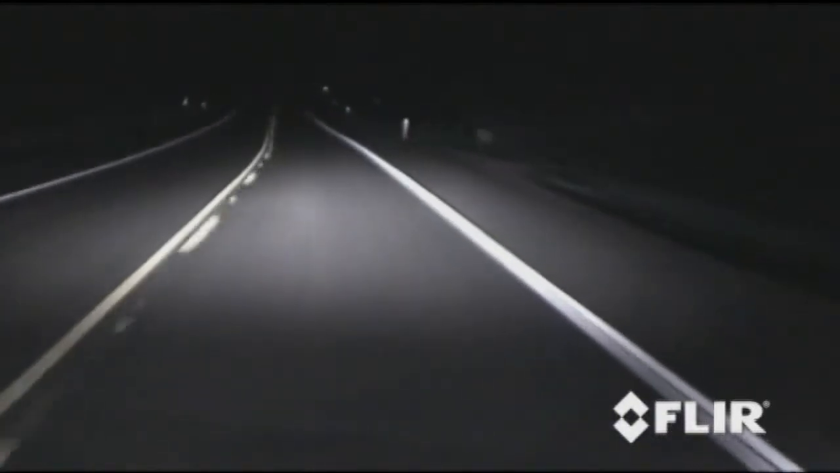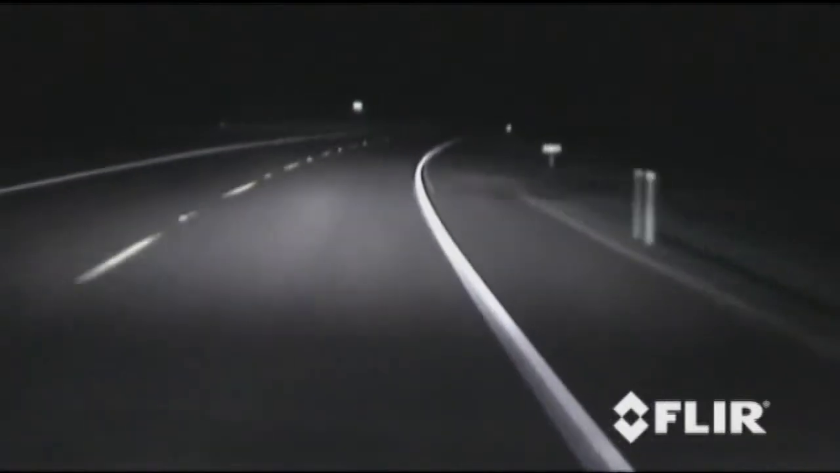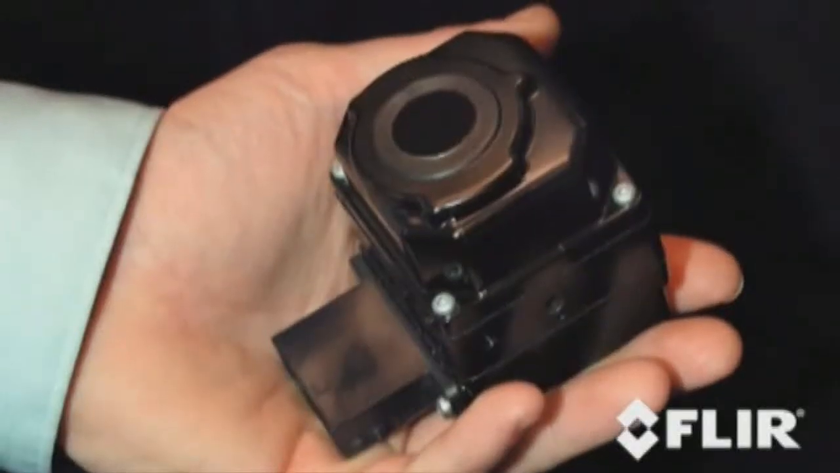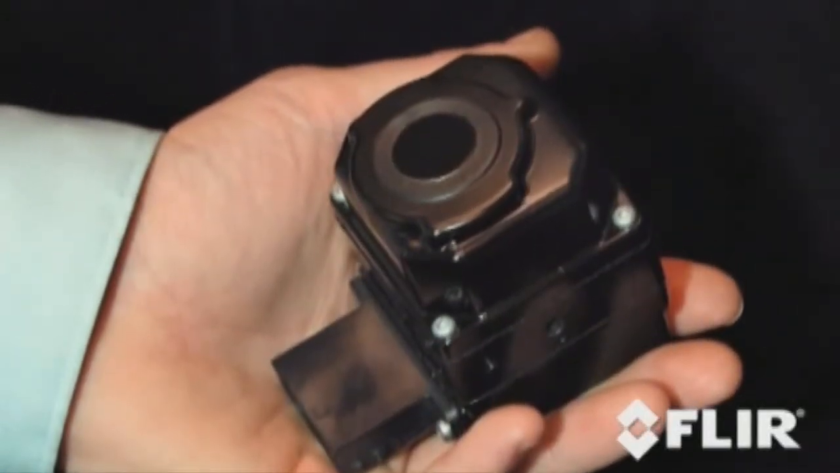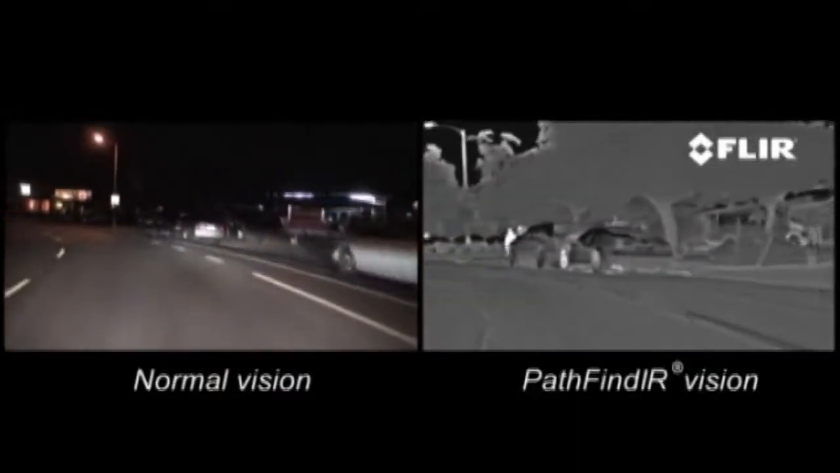Driving at night represents a significant potential danger. The reasons are obvious: poor or limited sight conditions, obstacles or narrow bends which are recognized too late with a low beam, driving into the headlights of oncoming traffic, just to mention a few examples. The FLIR system's Pathfinder thermal imaging camera is an excellent tool to make driving at night significantly safer.